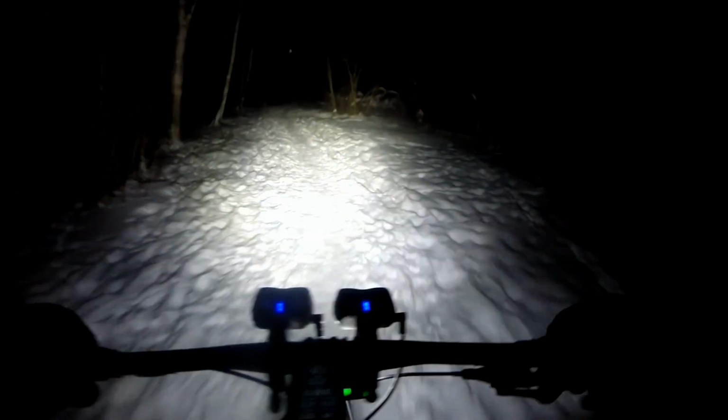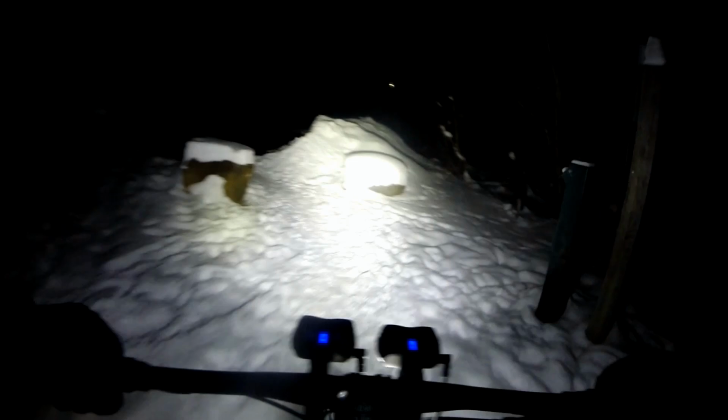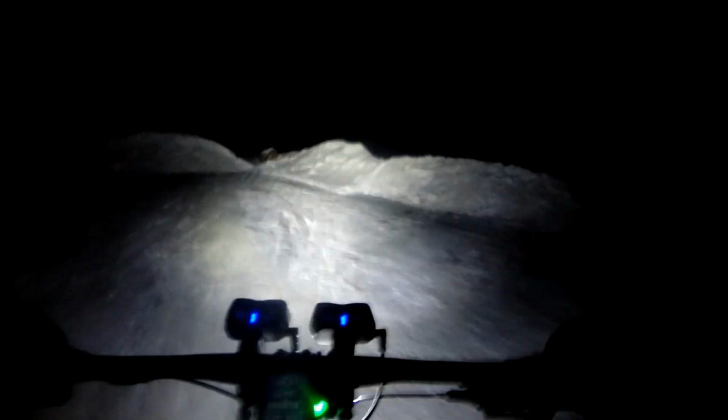Okay, we might see people in this parking lot. Teenagers come to hide from their parents. Nope, no teenagers hiding from their parents in here tonight. Too cold, I guess. Pretty big snow banks. So, yeah, a decent amount of snow this year. Still need more, though, to cover all the rocks and roots.